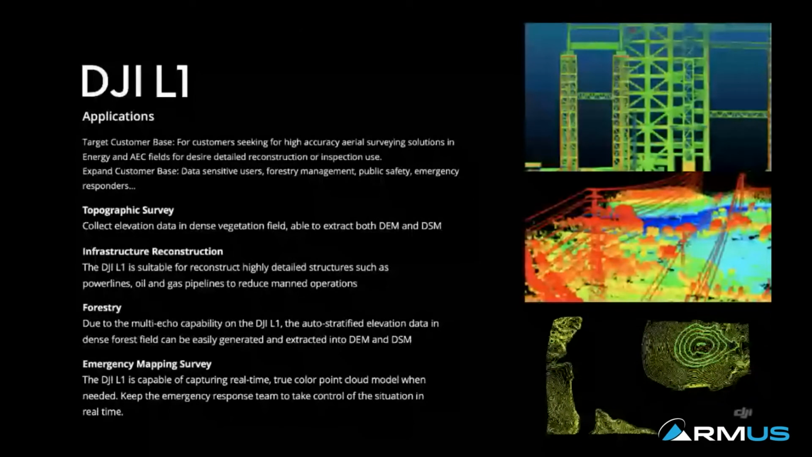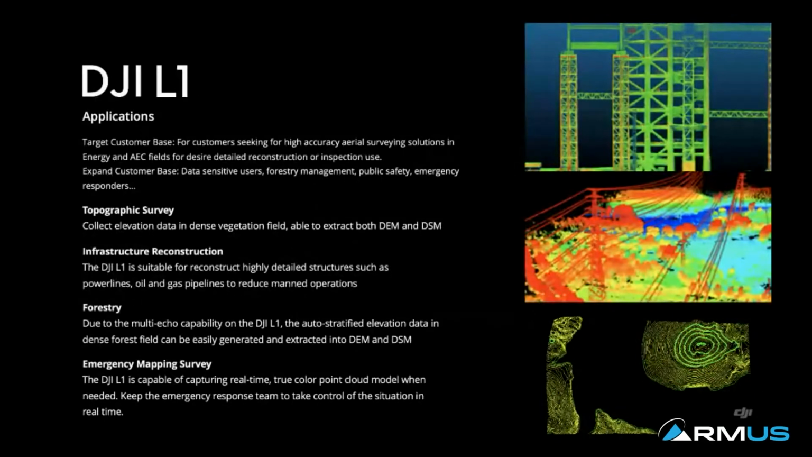Some applications we have, obviously this is a great tool or a great product for topographic surveys. So for users seeking digital elevation models, digital surface models, because of the penetration rate of a LiDAR and its characteristics, people can use LiDAR to generate digital surface models easier. And that is great for using aerial LiDAR to cover a great amount of area.